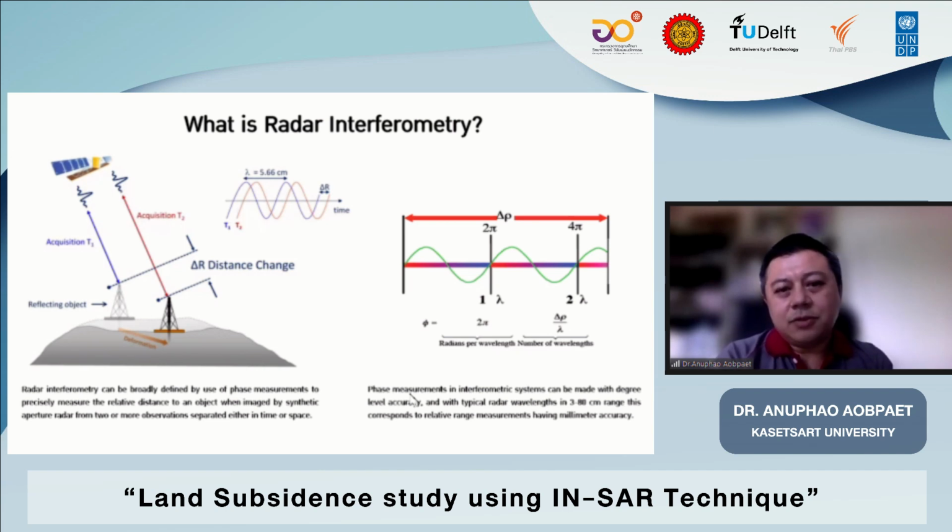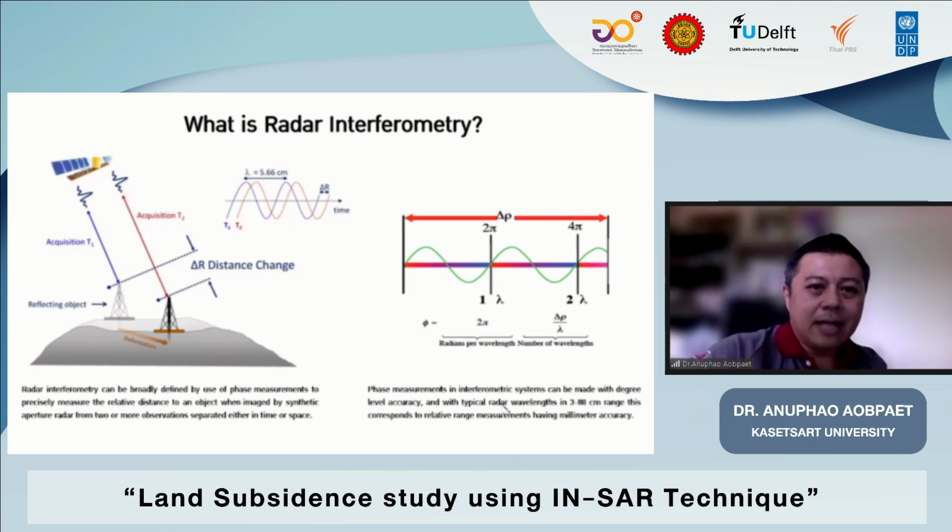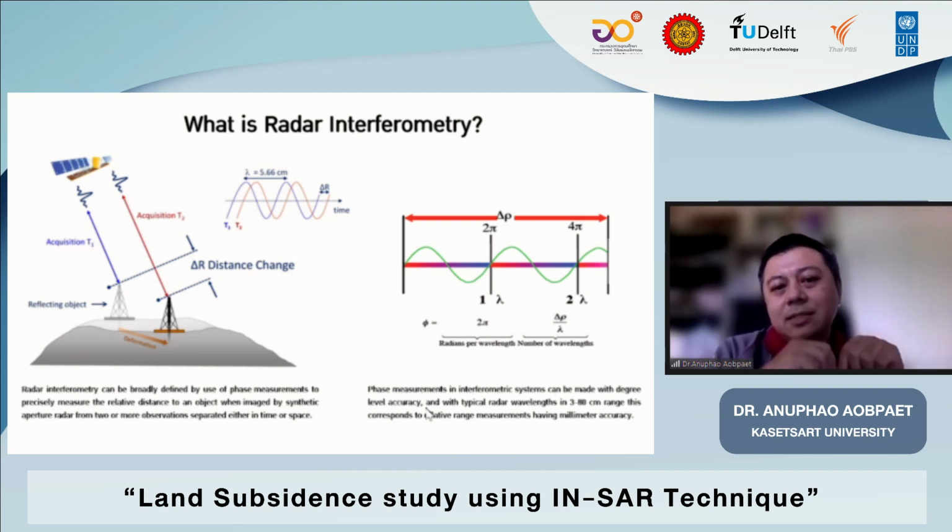We process them to see the phase difference, and this is called differential InSAR, using just two images. But in the Bangkok area, you cannot do that because you need time series data. Only two images are not enough to study time series data and slow movement. Only for a big earthquake can we use differential InSAR and get a good result.